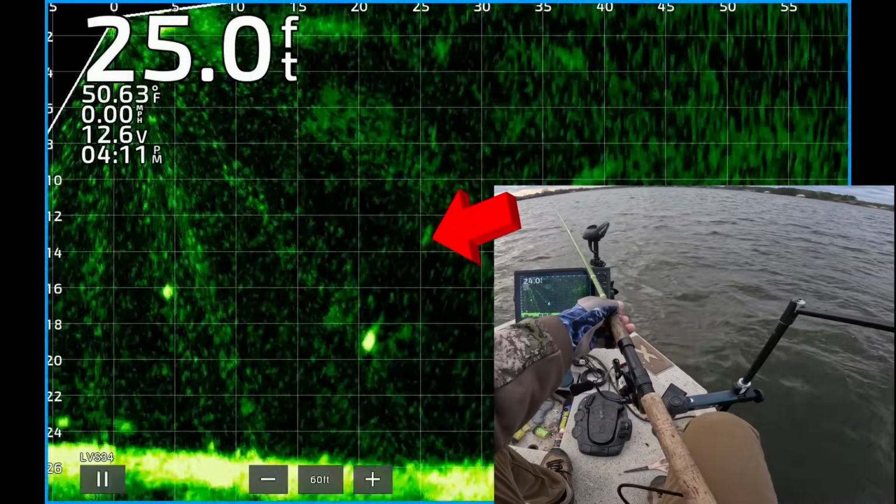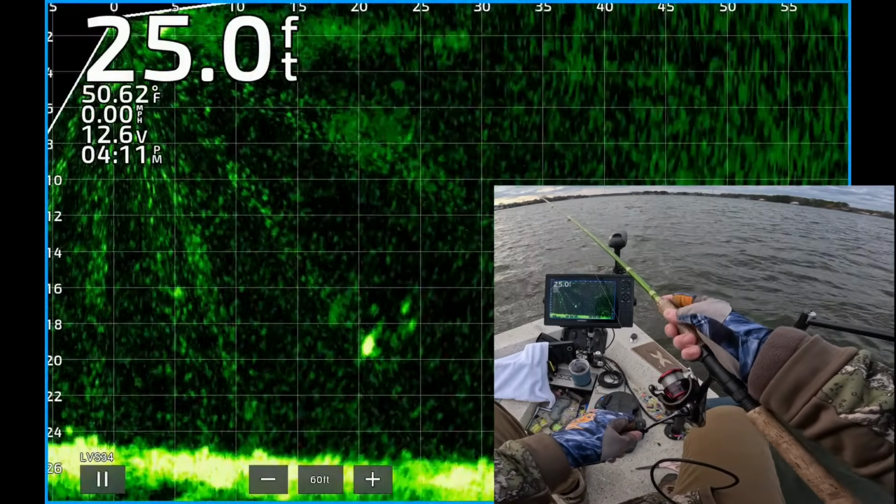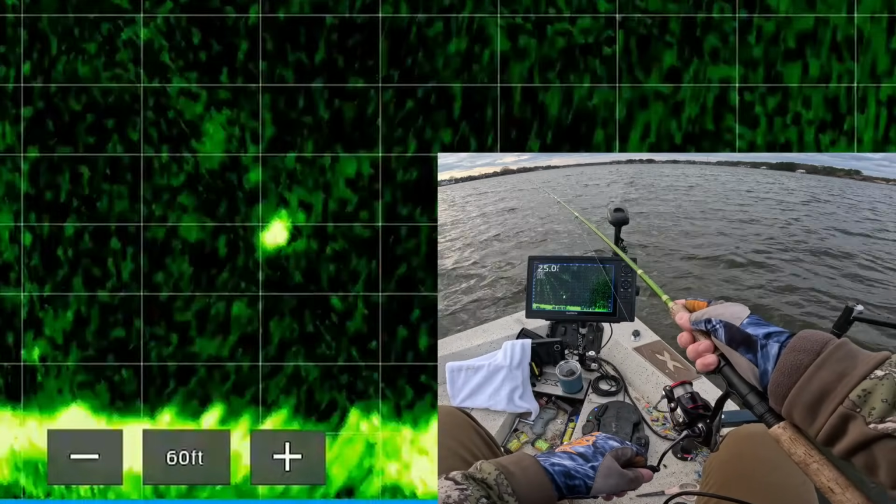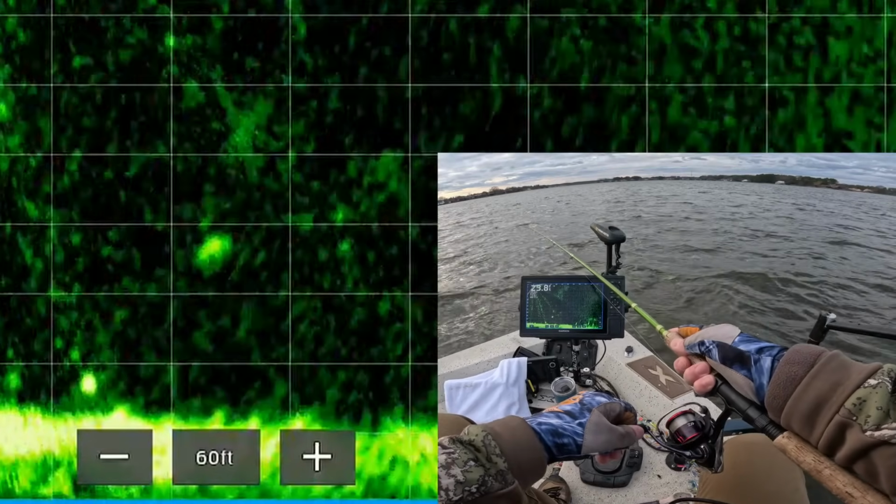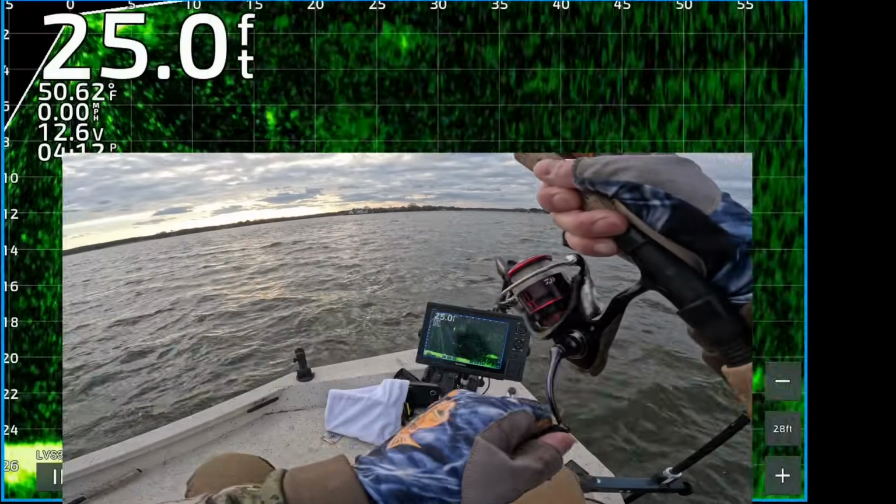That's a nice looking fish. My jig's dropping down about 25 feet out. Now I'm bringing the jig on top of the fish. See if he'll turn and eat it. He turned. He's looking. Oh, it's on now. Can't see it, but he hit it. There's one. Fairly soft. Coming up to the surface right there.